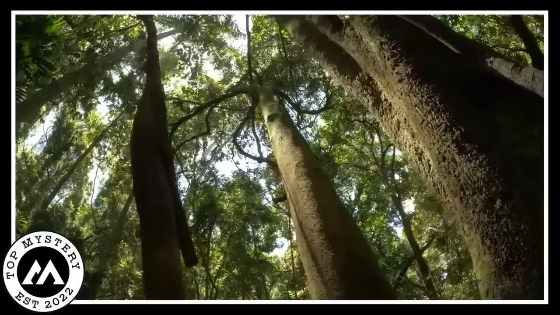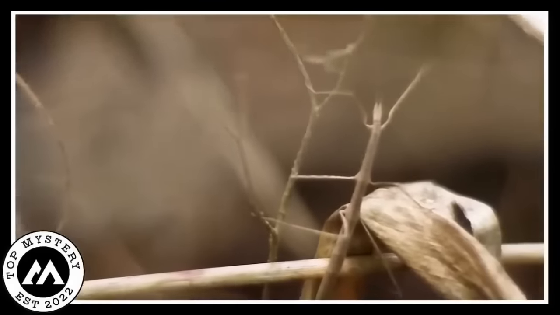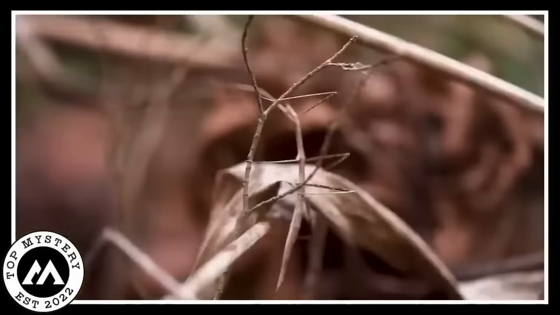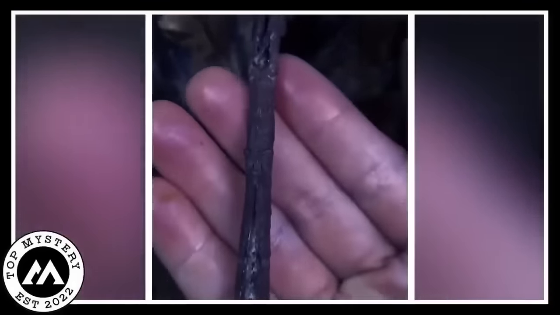Oh, straight for the... Mysterious stick insect. In a bright forest during the day, something strange happened. A video showed a regular stick, or so it seemed at first. But as you watched, it turned out this wasn't any ordinary stick. Nature played a trick, turning it into something else.